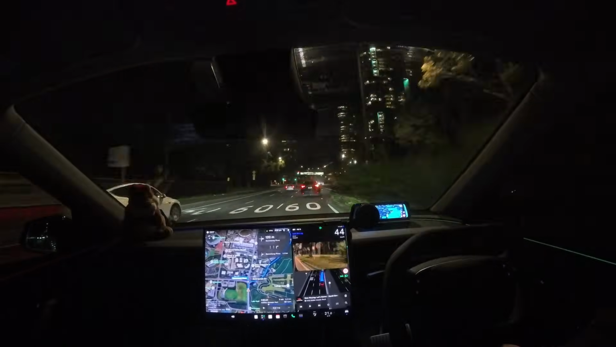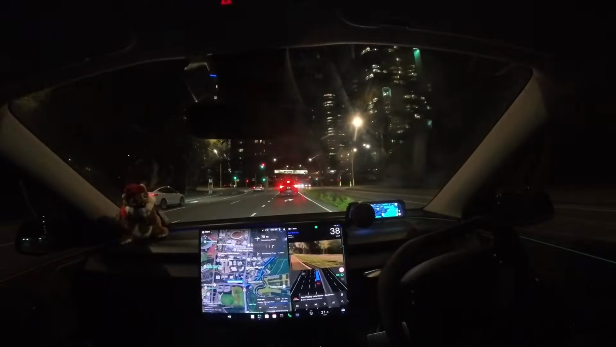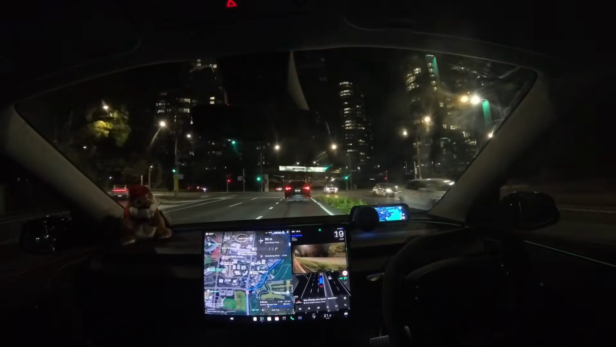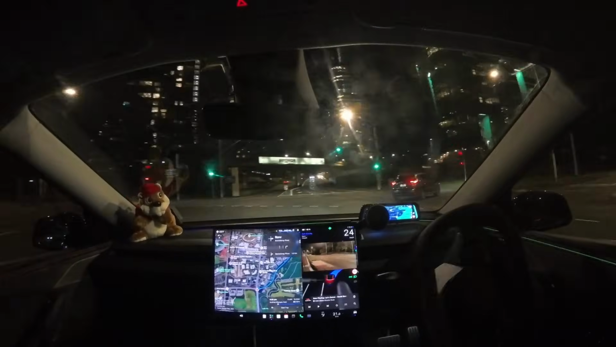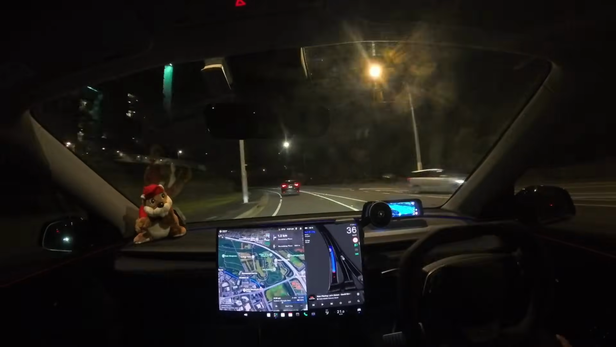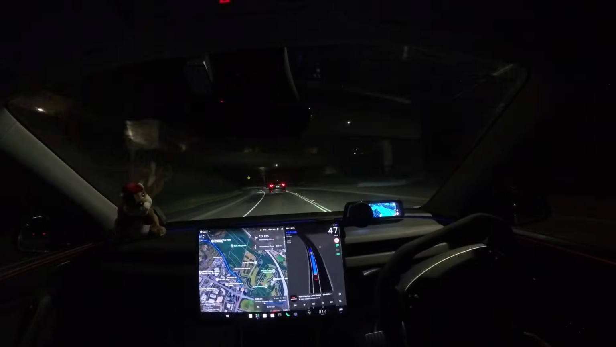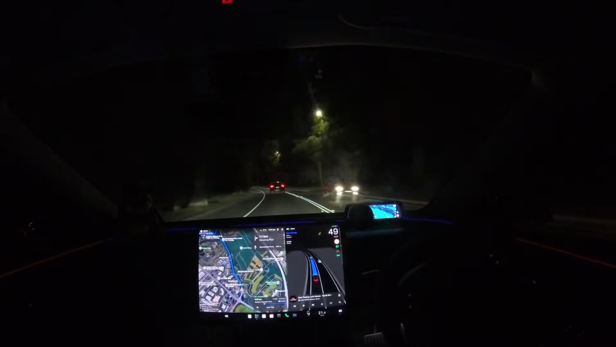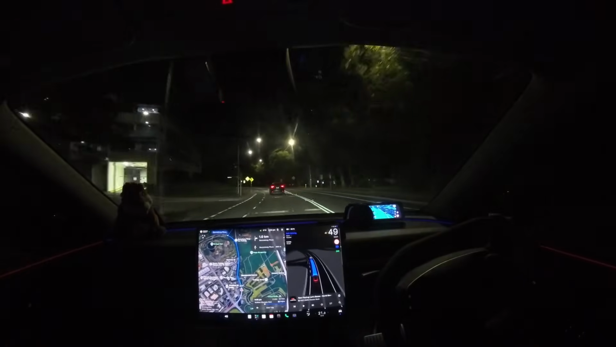I haven't had to interrupt it with my accelerator pedal, which is really good, because on V13, the more I used it, the more I noticed that I was actually giving it lots of nudges with the accelerator pedal, and that got a little bit annoying after a time, but after a while you got used to it. But really, that wasn't what I was expecting, because it was actually slower than what it was.